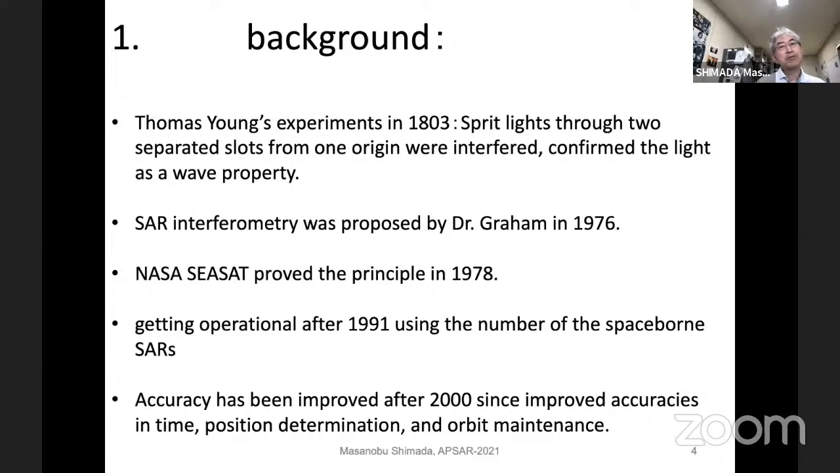From the history of the study, almost 200 years ago, in 1803, one great researcher named Thomas Young made an experiment; the figure comes later.